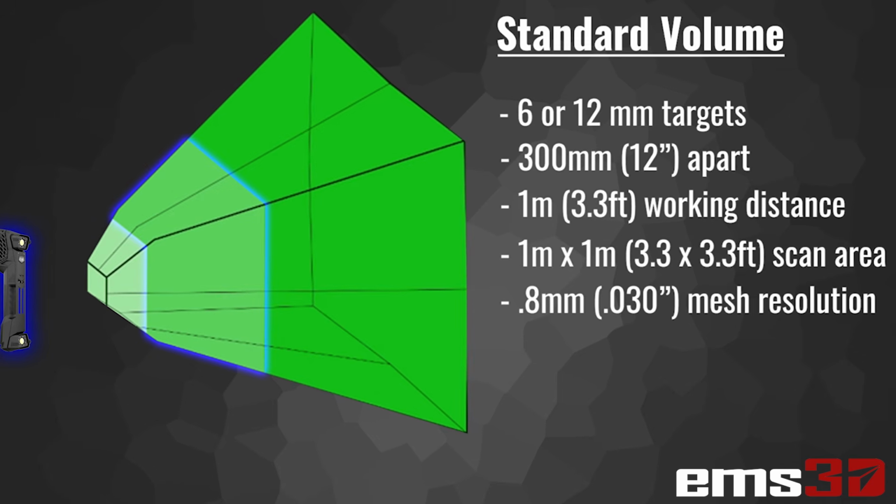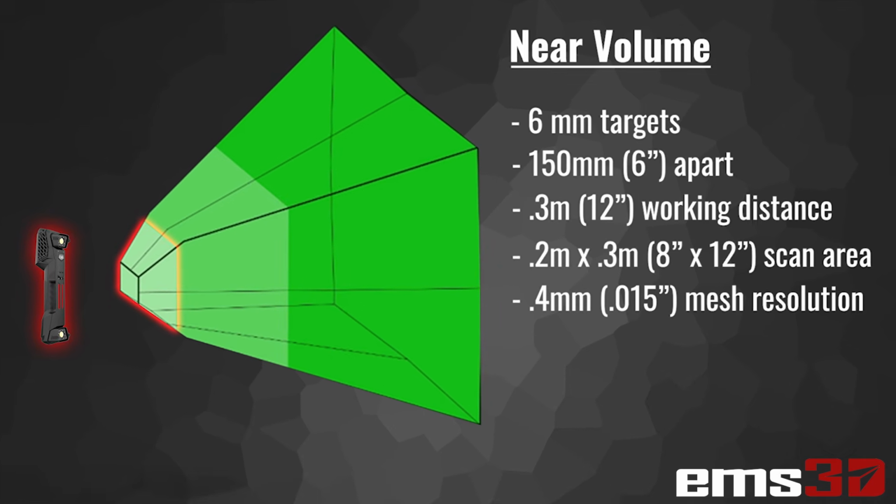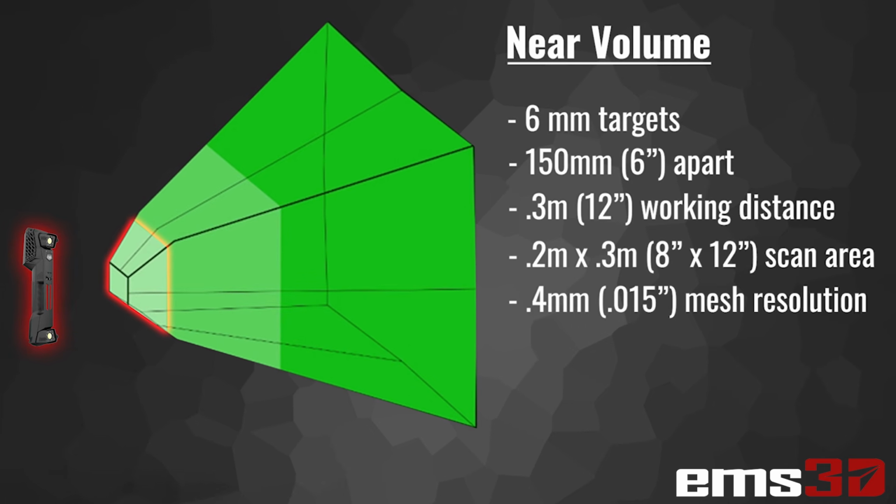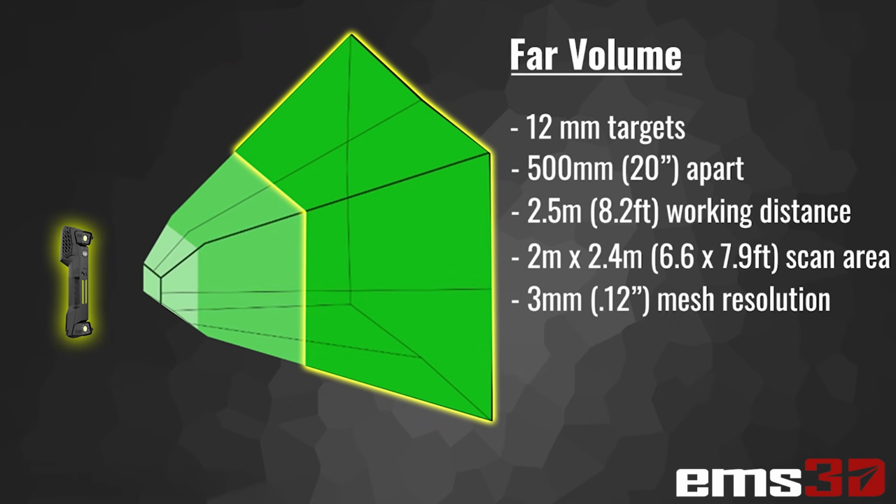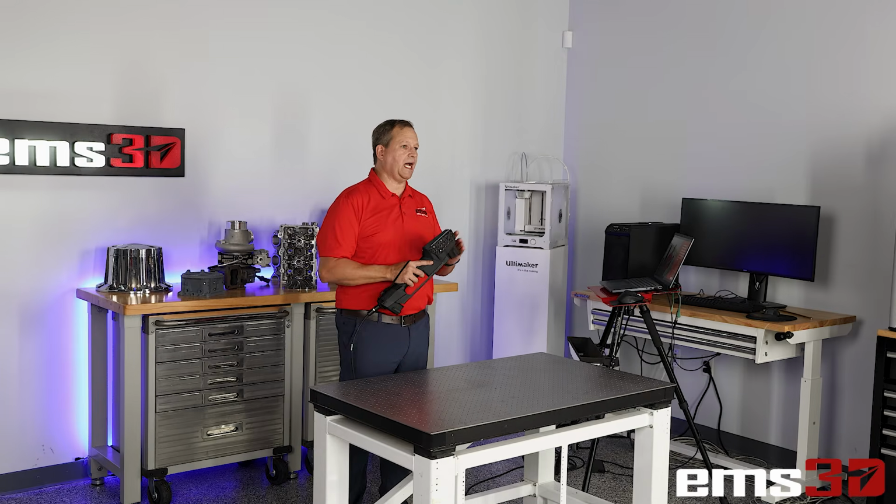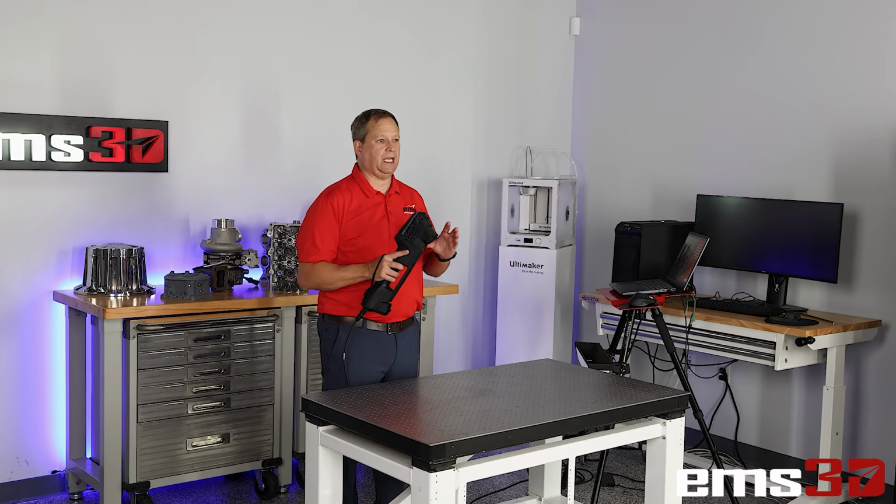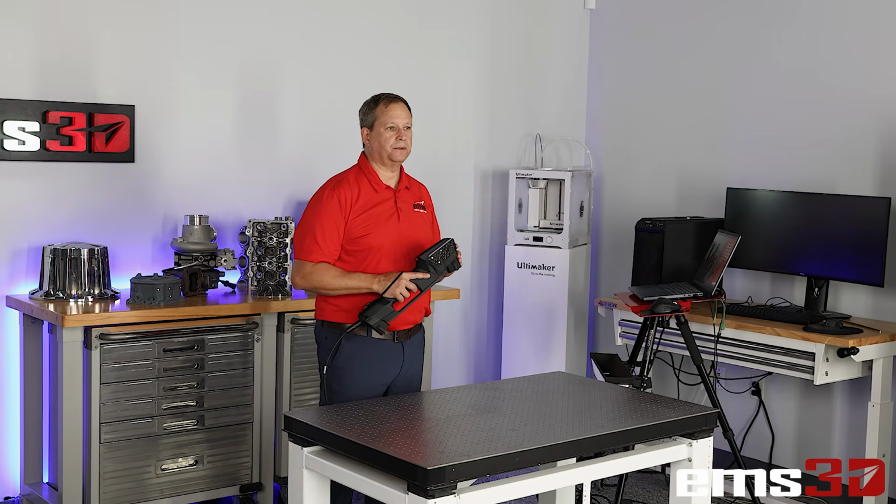Generally, we use the medium mode a lot, but having the versatility is great. If you have a smaller part, you can use that short mode or small mode, and then maybe a really, really large part, you can have that wide mode. That does give you a lot of versatility. So what we're going to do is set up and show you scanning in those three different modes, and you can see how it all works.